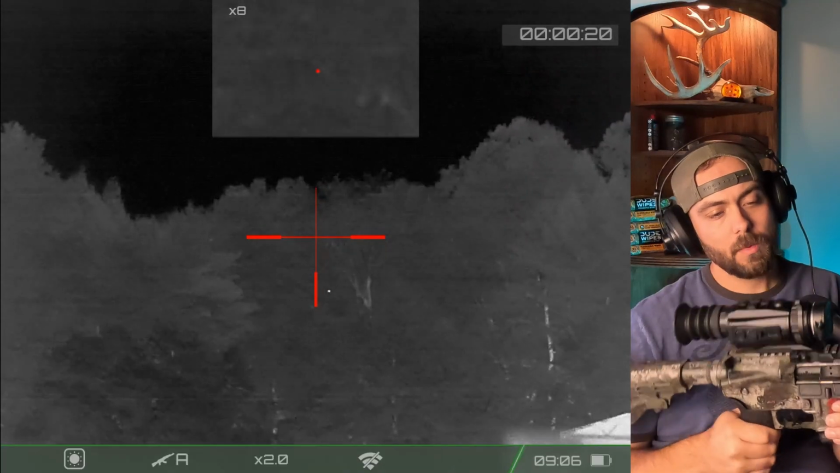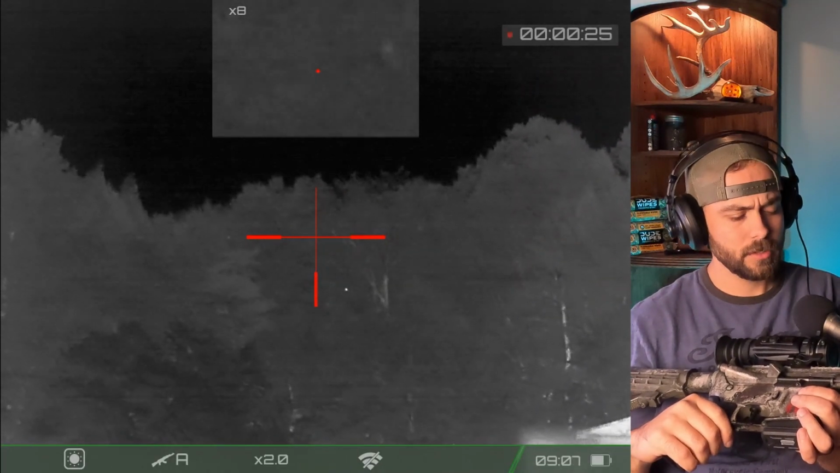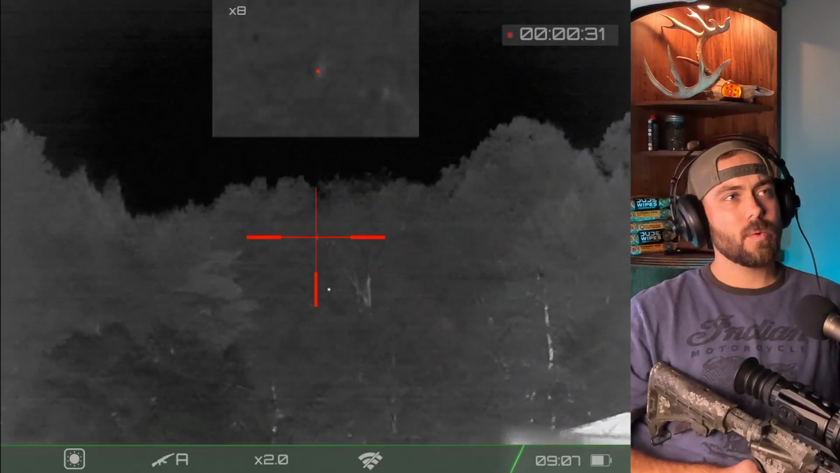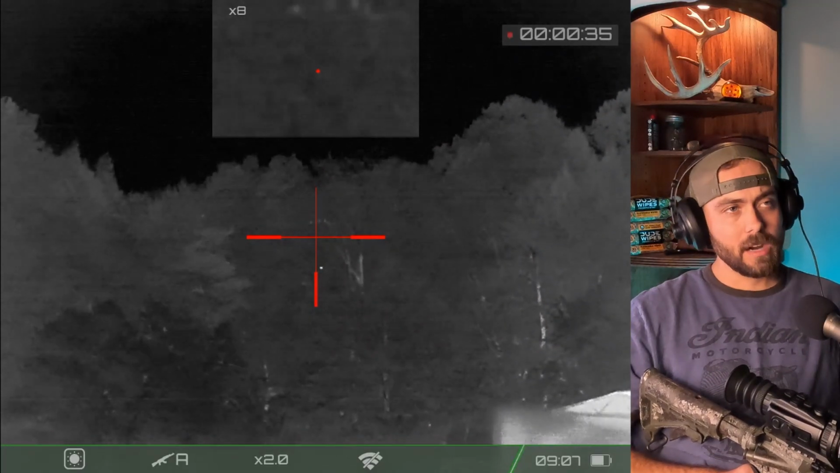Now I think you could get away with the 384 resolution. This one's the 640, so it's a substantial leap in quality. If you're getting a thermal, if you're getting a RIX Storm, I'm not going to say that their 256 is too bad to use, but I'm not going to say that their 256 is going to be so great that yes, you can positively identify a coyote at 200 yards. I'm just not going to say that.